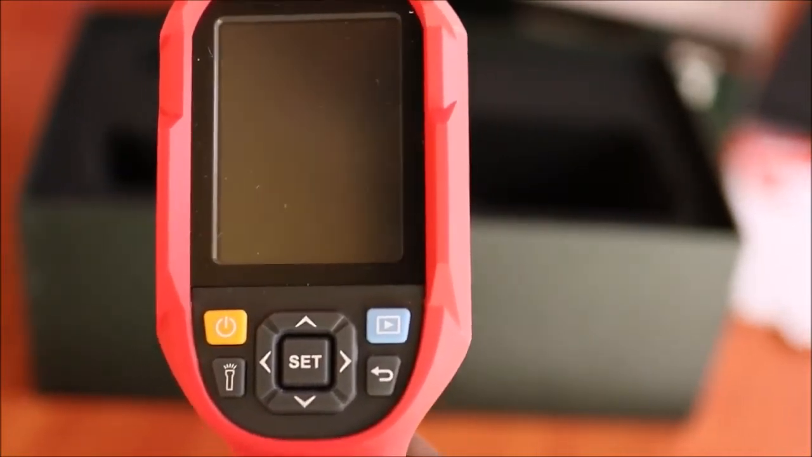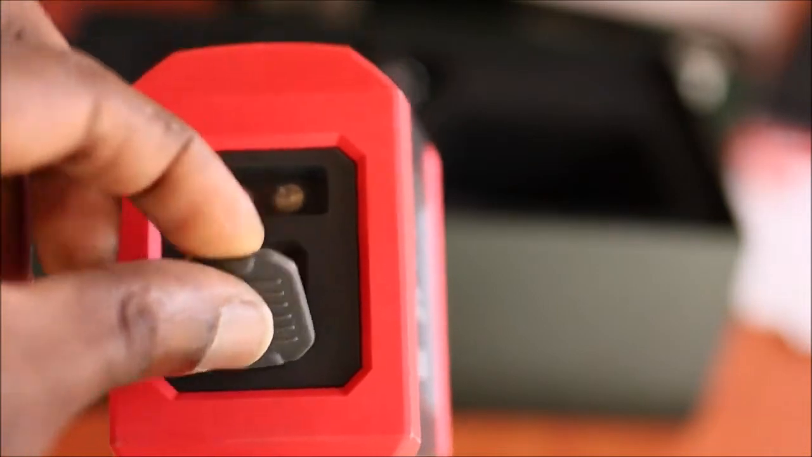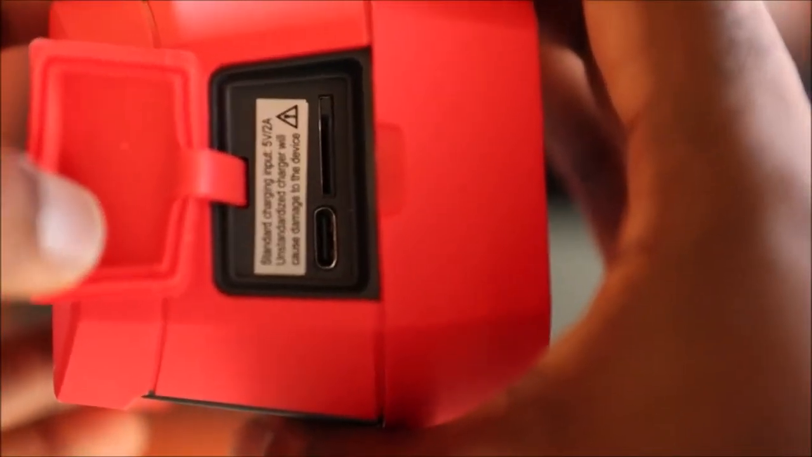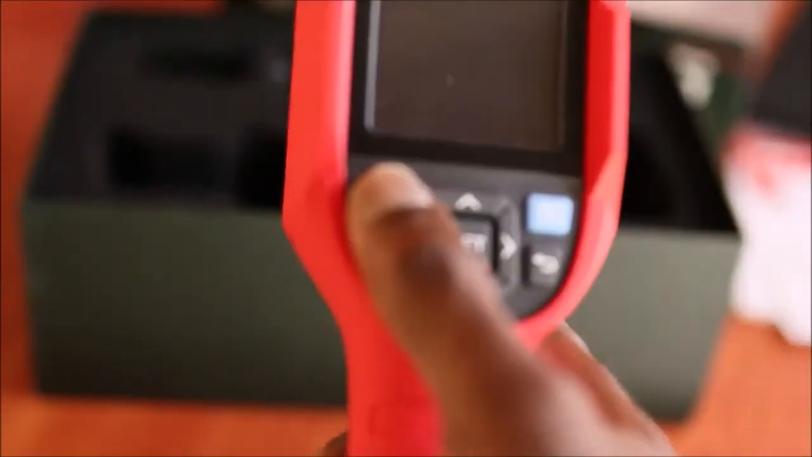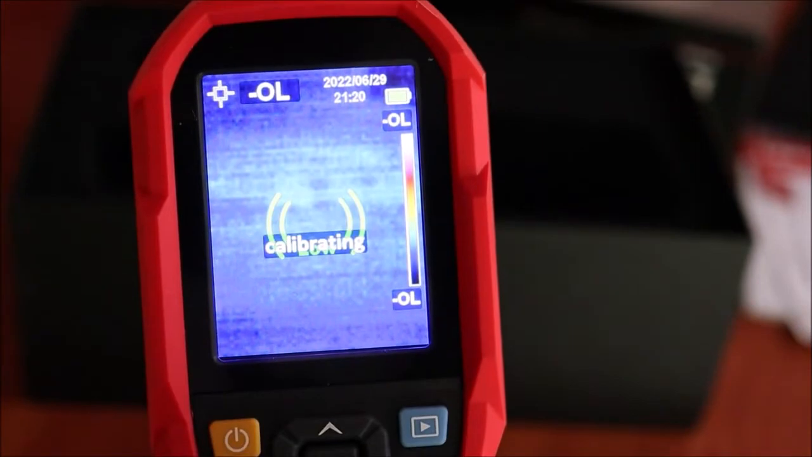I want you to take a look at the button. We have a flashlight as well. And this is the covering for the thermal camera itself. We're going to take that off. We have this compartment here for the charger and also the SD card. So we can go ahead and turn this on for the first time. For us to turn it on, we need to hit the power button right here. And it is currently on.